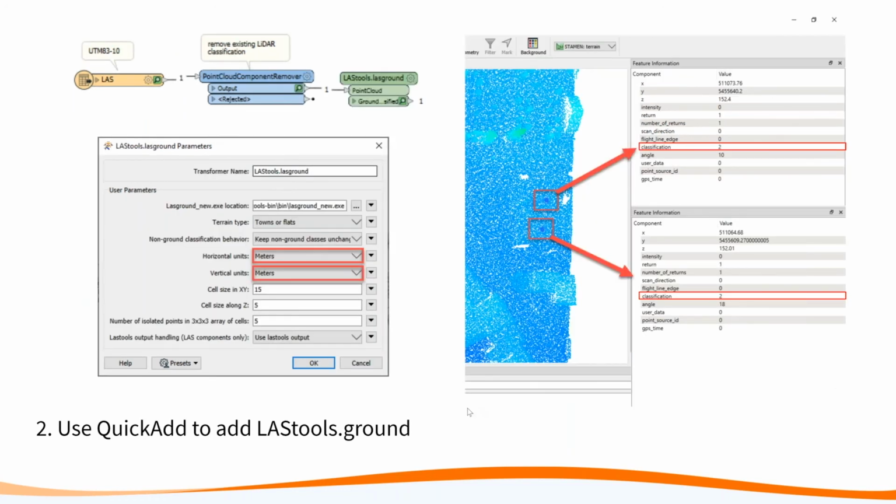From here, now we can jump into LASGround. LASGround is a tool for bare earth extraction or identification, and it pretty much classifies LiDAR points into ground points as class 2. You'll see here I changed the horizontal and vertical units from feet to meters because of our coordinate system. That's something to keep in mind. And then you can see after running this tool, all the ground points are classified as 2.